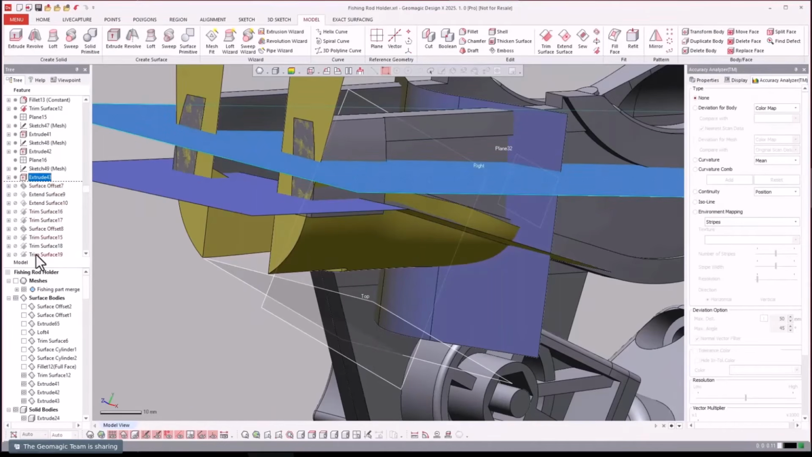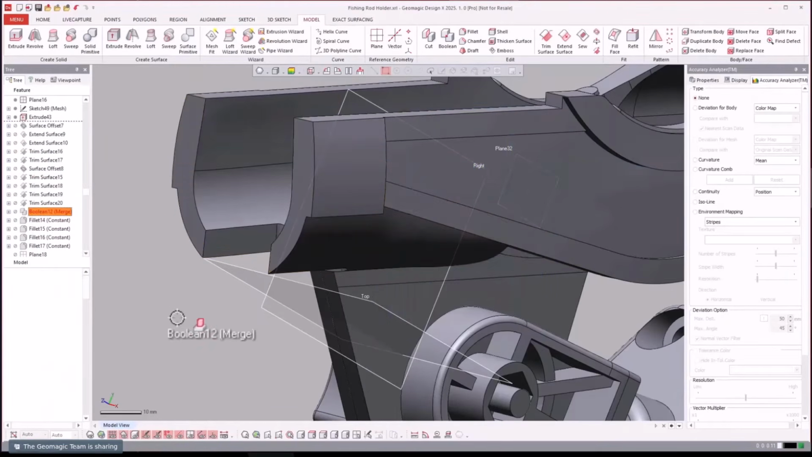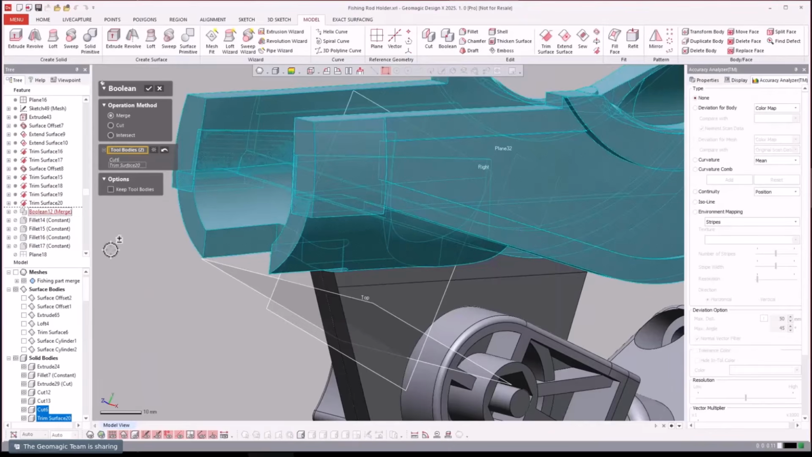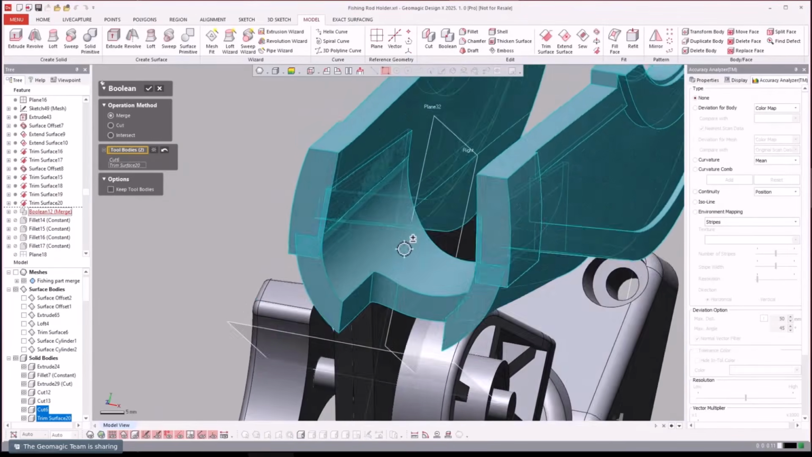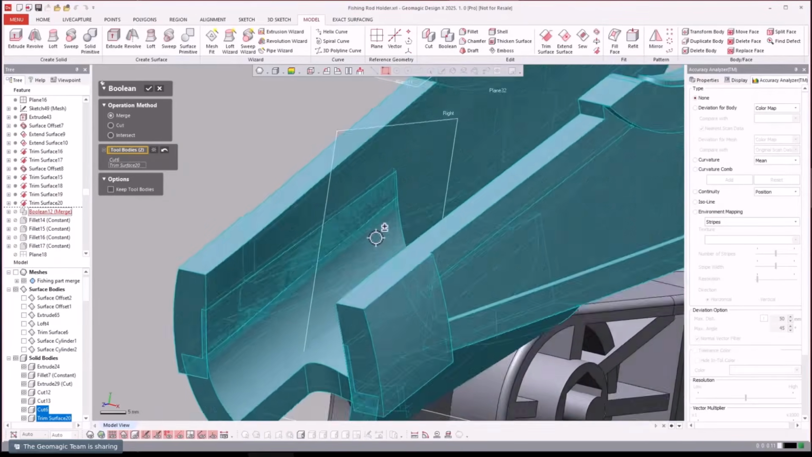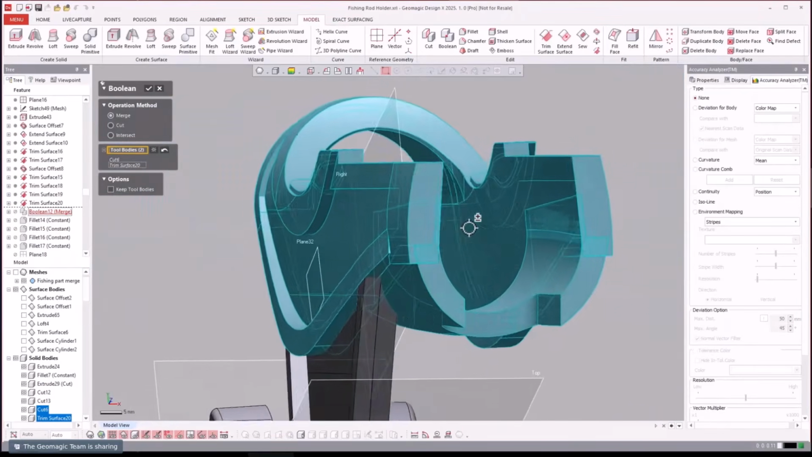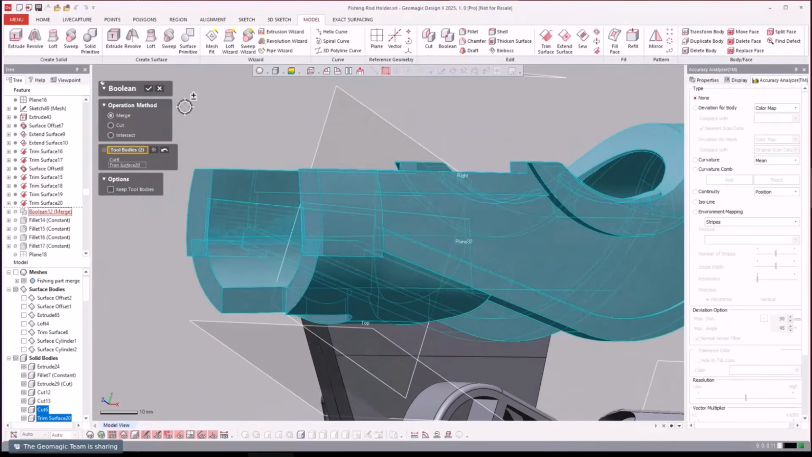And now we'll just jump forward some trims and trims. So we went ahead and we created this piece as a separate piece and then booleaned it in with the rest of it.